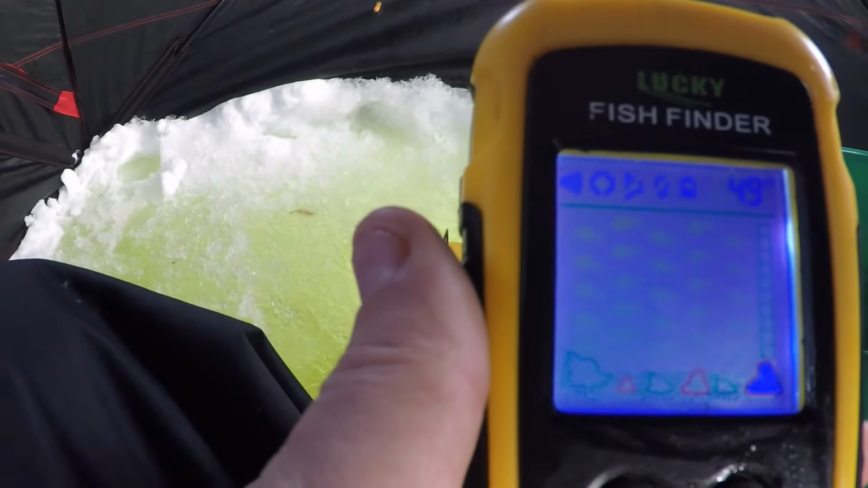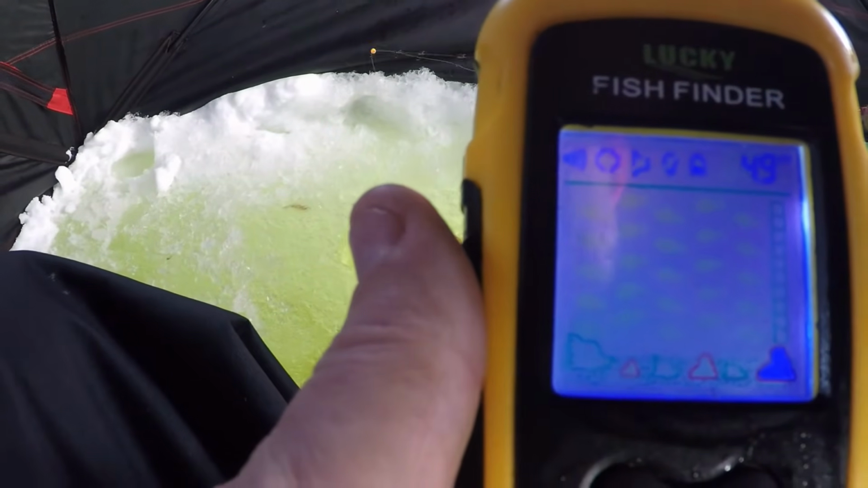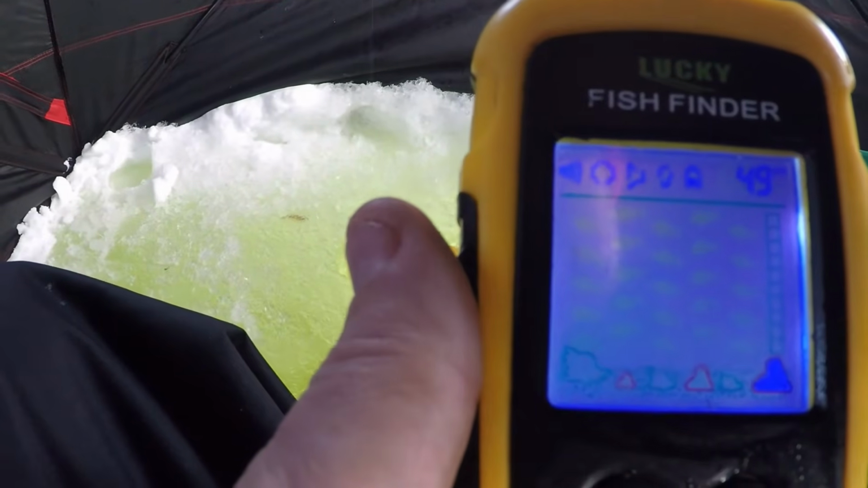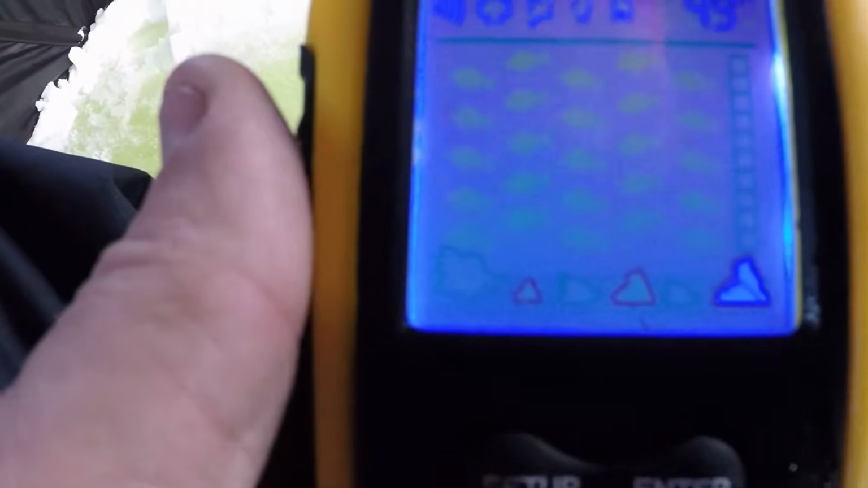Yeah, it's not setting off on this little guy. If I had a spoon tied on, this thing would be setting off and telling me that something just swam by. It did not. It is my jig head. So you notice this thing isn't beeping like crazy and showing fish. I did that on purpose.